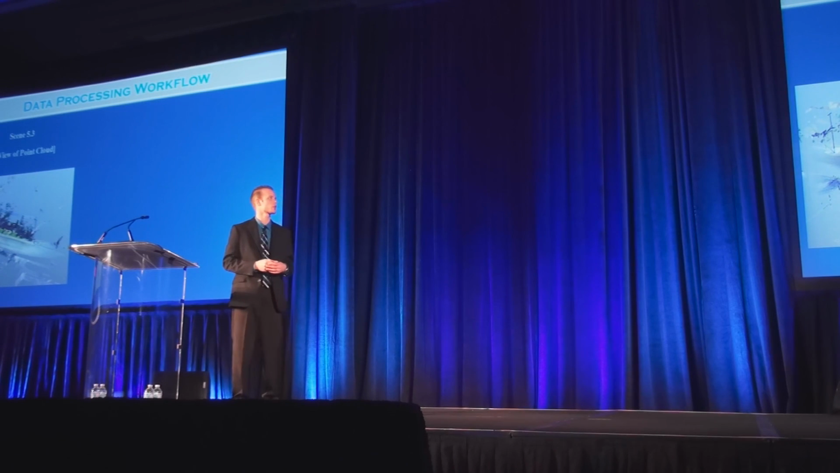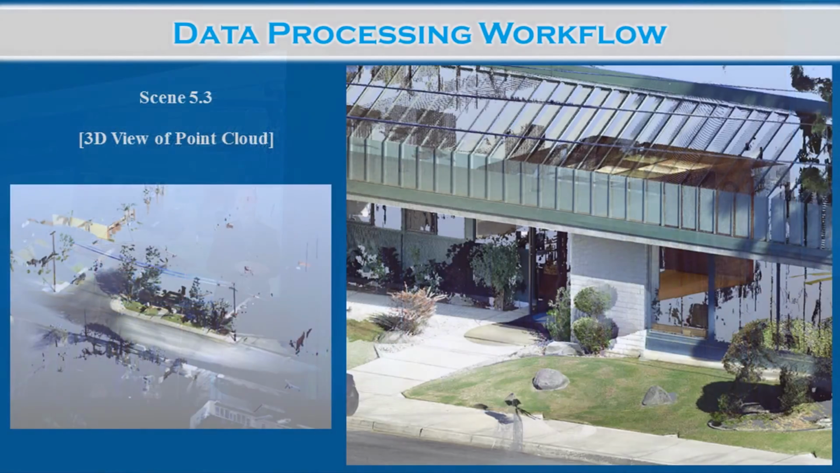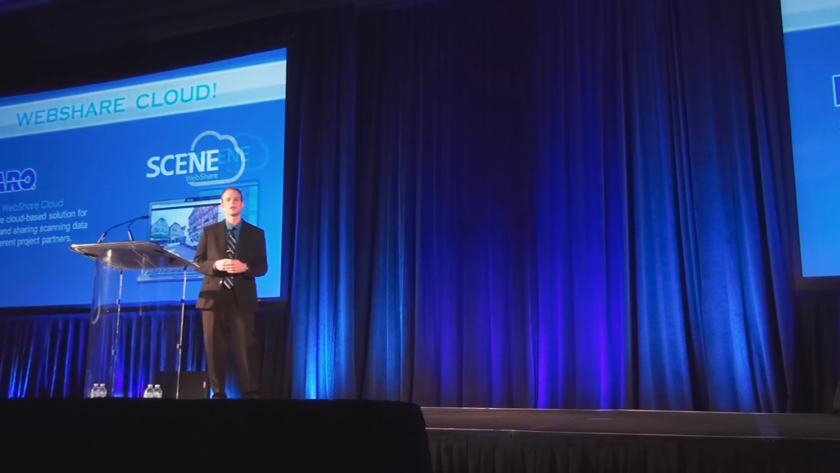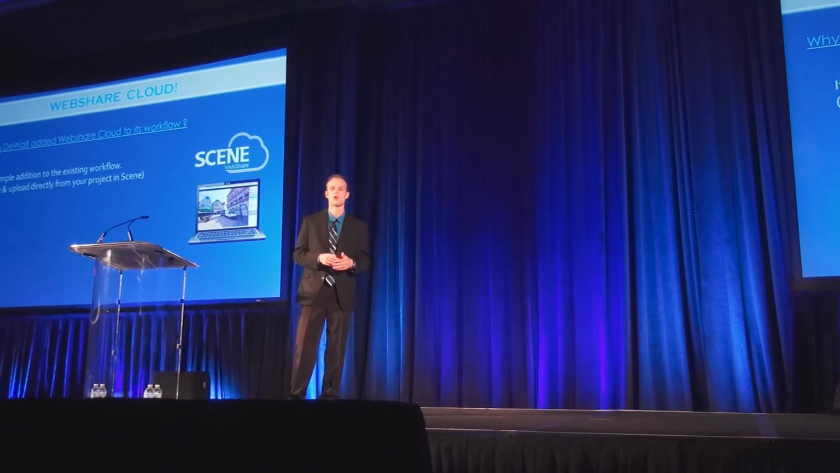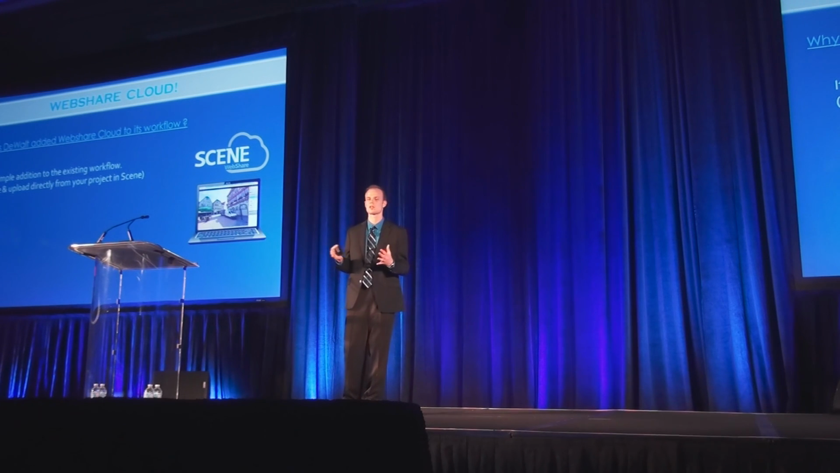So here's a picture of just an example, just a quick data set that we made just for showing that workflow. DeWalt Corporation has started using WEBSHARE Cloud on almost every project for us. And we know that there's still a lot of hesitation about WEBSHARE Cloud, and there's a lot of concerns, but some of the reasons we've started using it are, one, it's a simple addition to the already existing workflow.